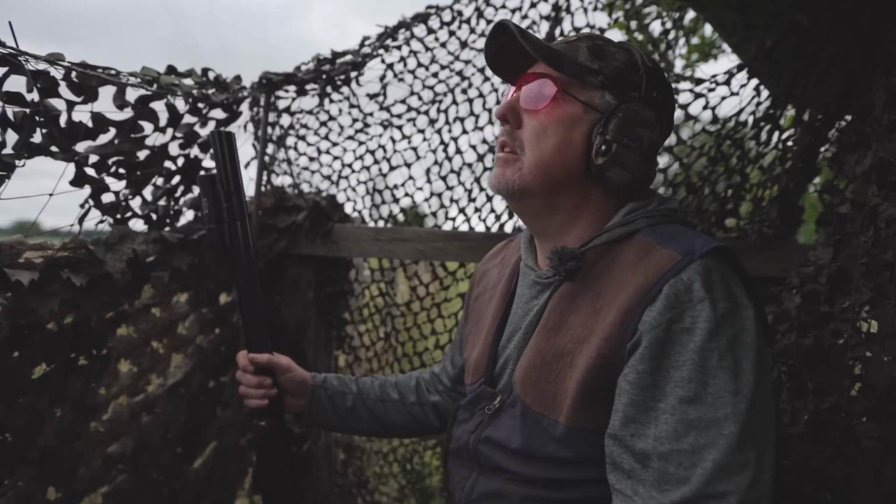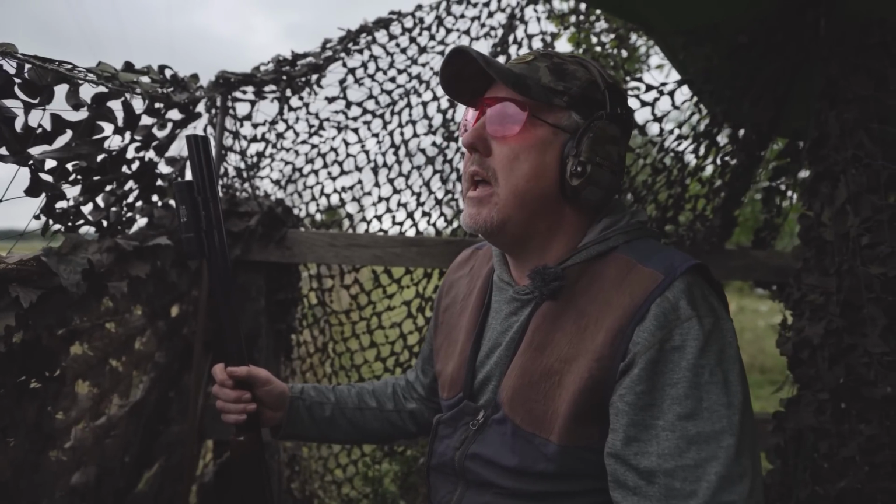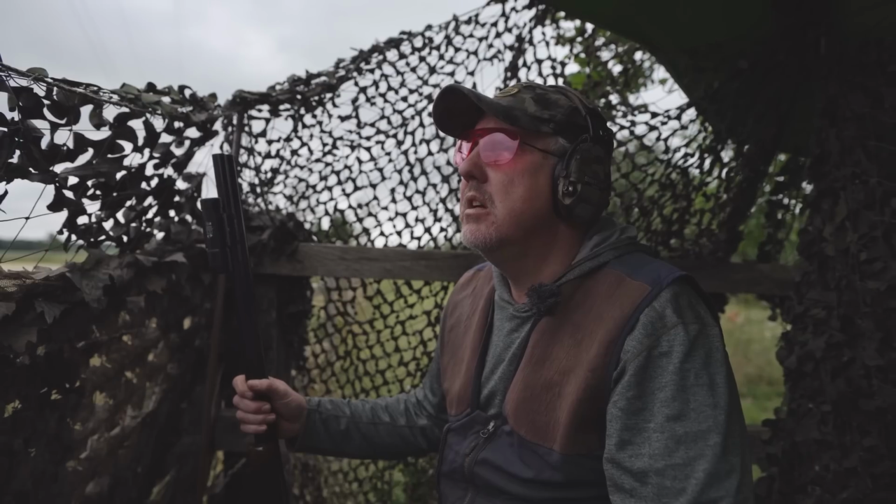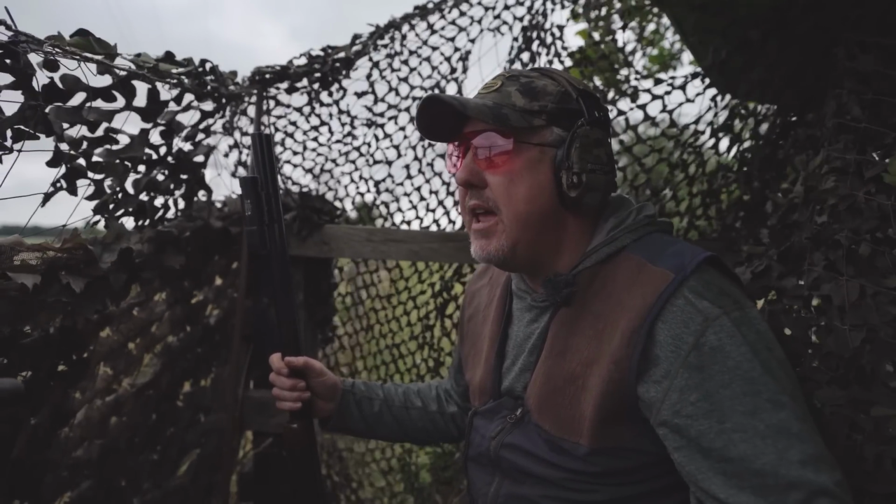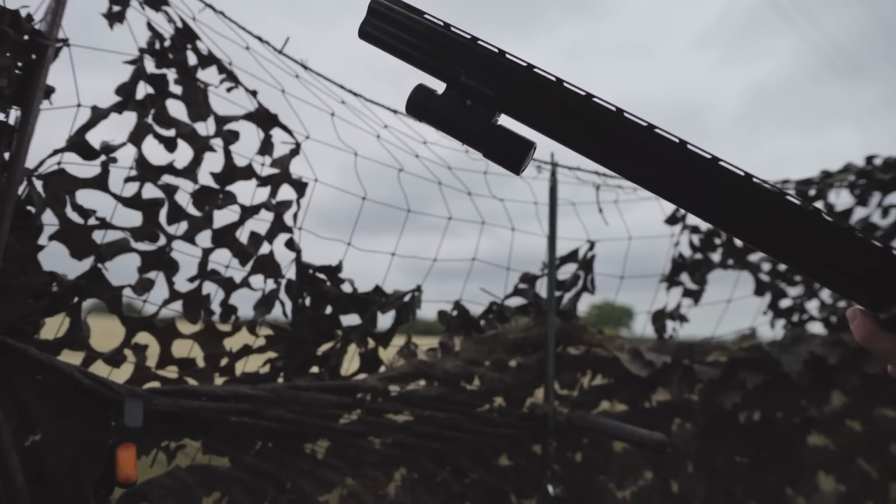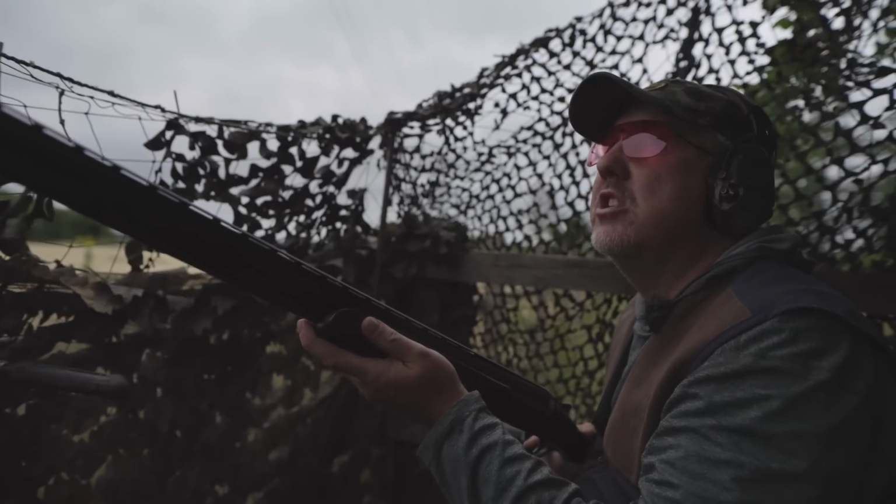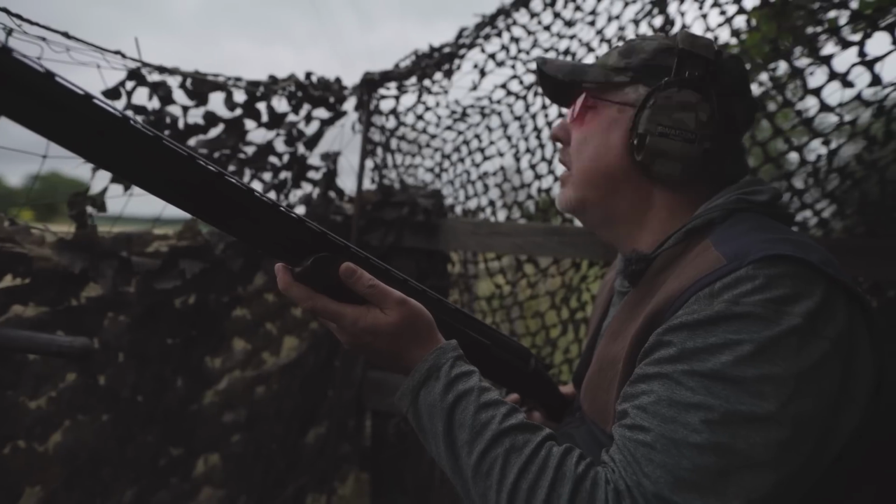My pal is just up the wind from us. He shot 80 something now, so he's doing well. They're coming to him, then coming to us. Just not really behaving as they should. Birds everywhere to the left. Come on, one of you guys have got to come in for sure. For fuck's sake.